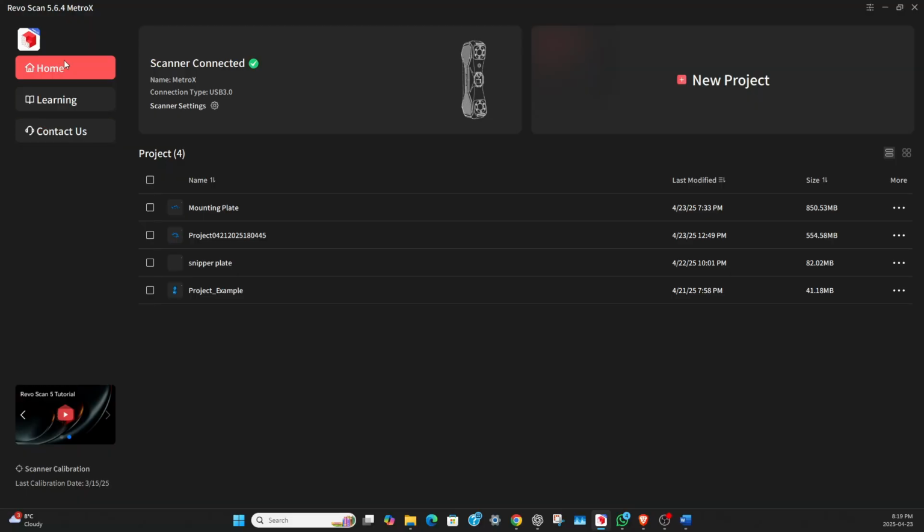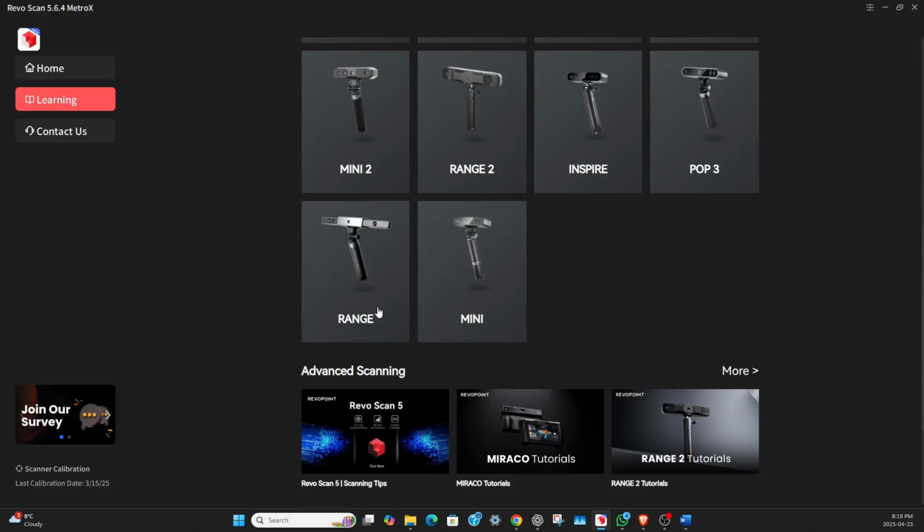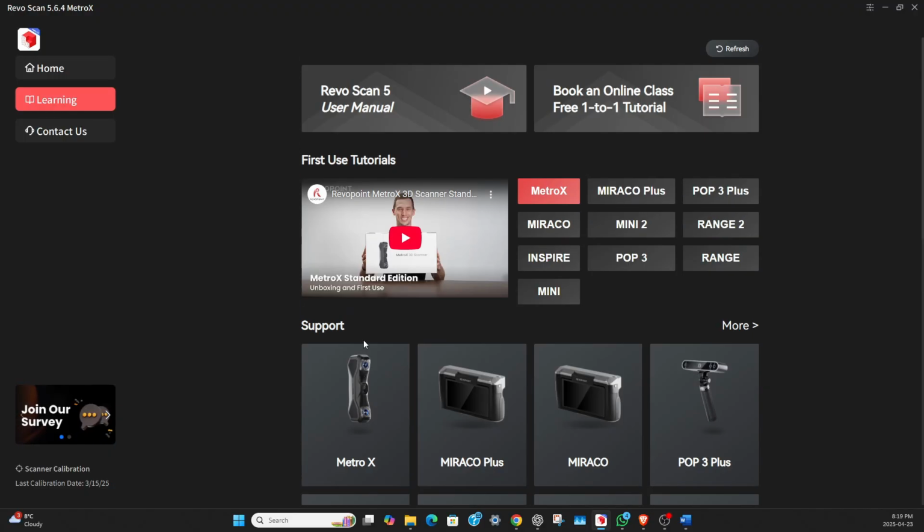At the top left, there are 3 buttons on the left here. The MetroX software, or Revopoint's RevoScan software, is laid out so that there are groups of buttons that work together. These let you get into the learning section, with lots of videos and information regarding the MetroX.